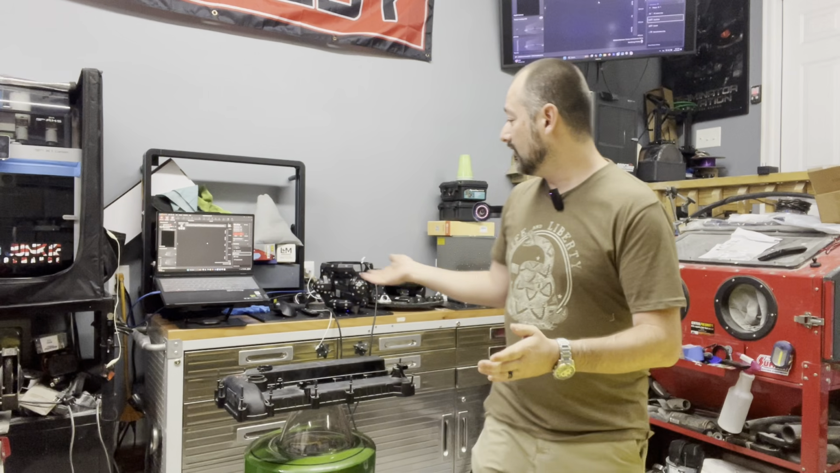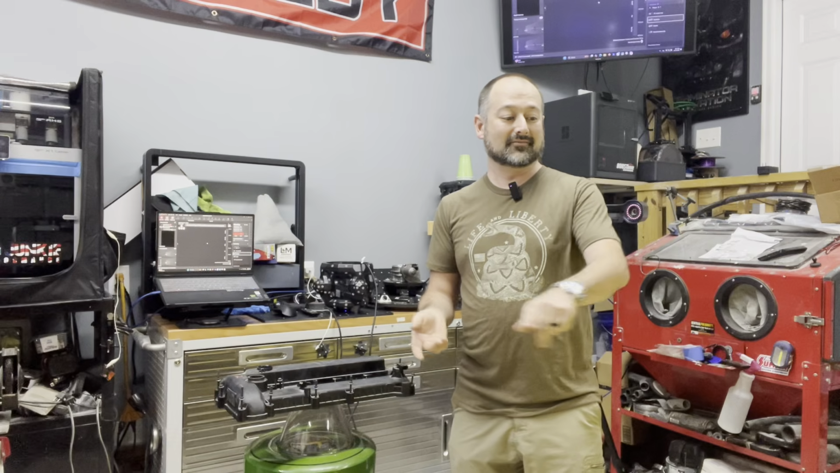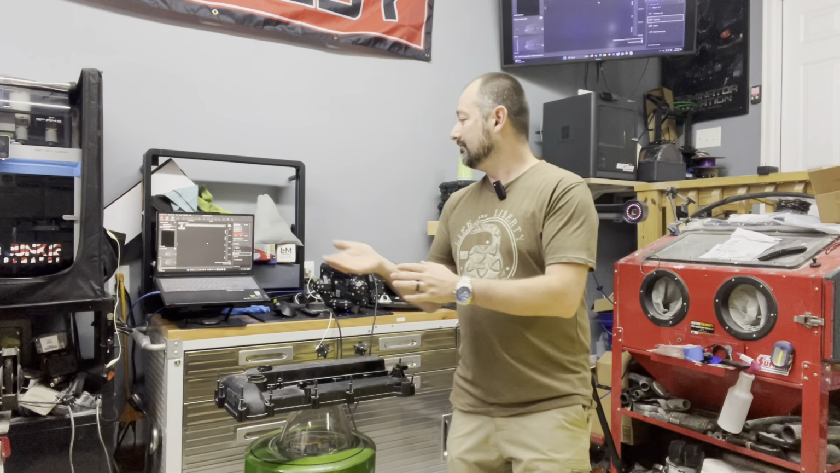But this is actually my home shop. This is my GT500. It's parked right here next to my new Edge. But I'm going to be demoing something pretty neat.